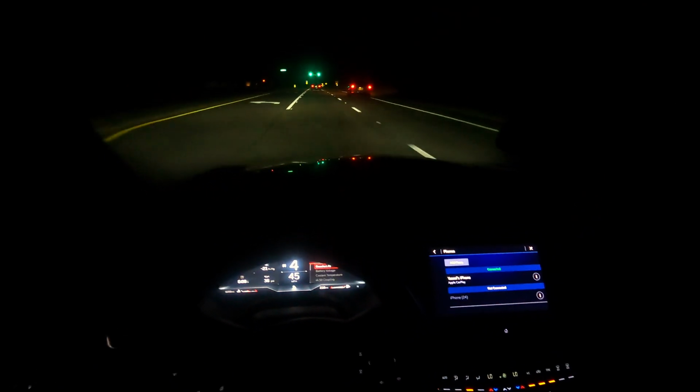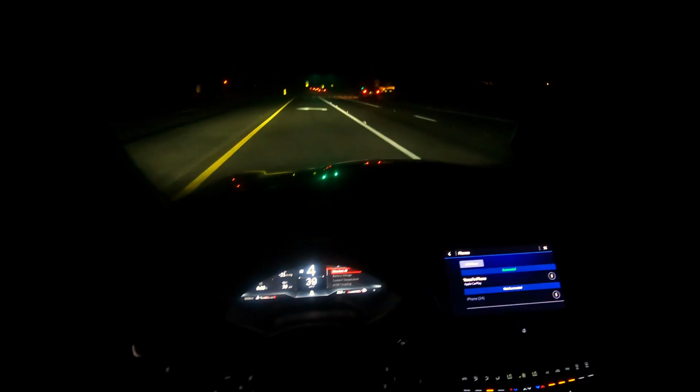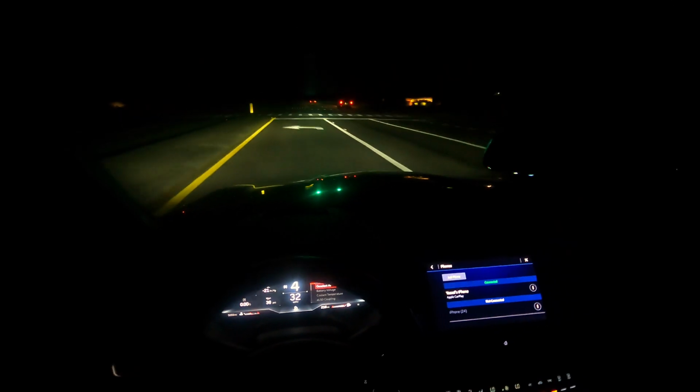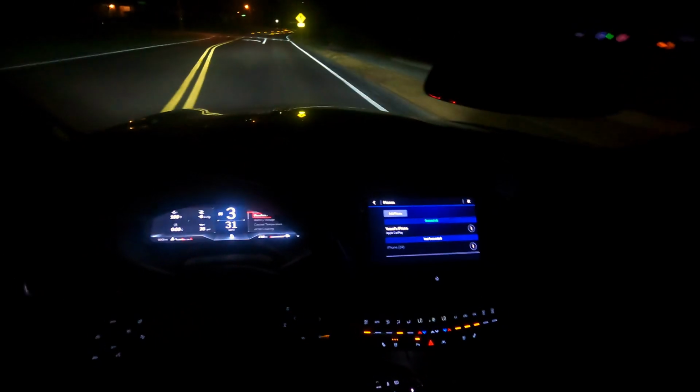There's this one, and then there's the sport one. And the sport one looks even better. The car has a different type of setting. You could put it in my mode, and it'll show the sport gauges. I also like the HUD a lot better than the track one, but it doesn't sound the same.